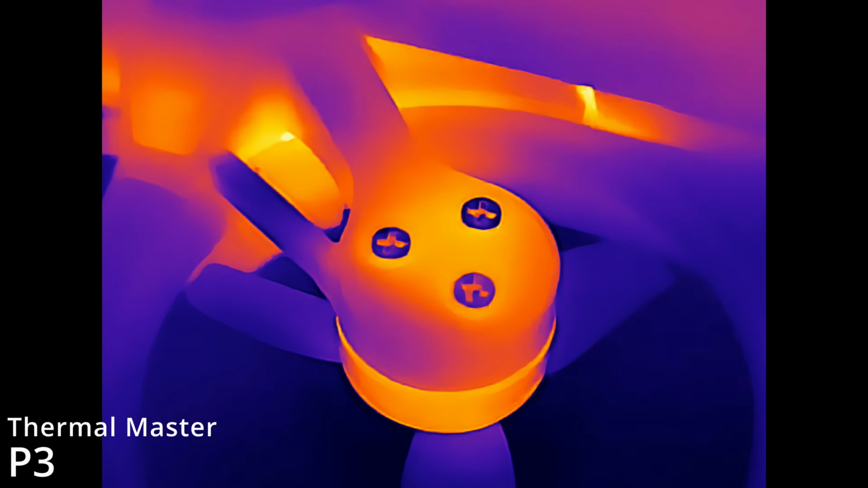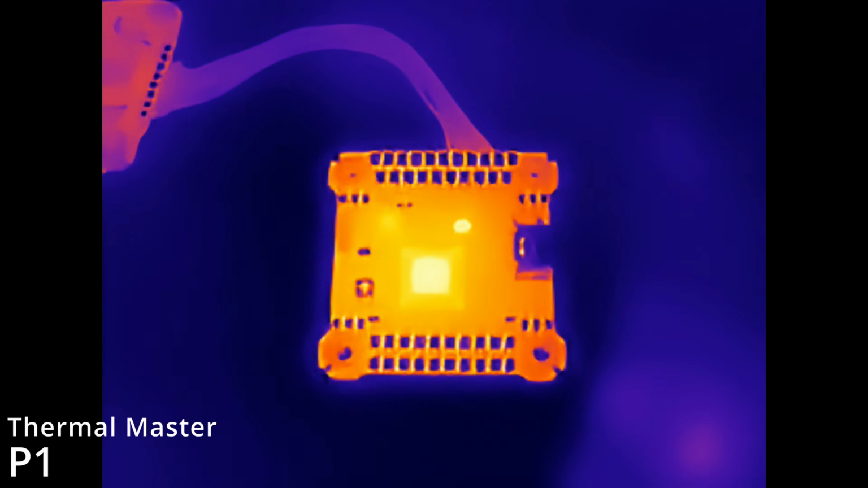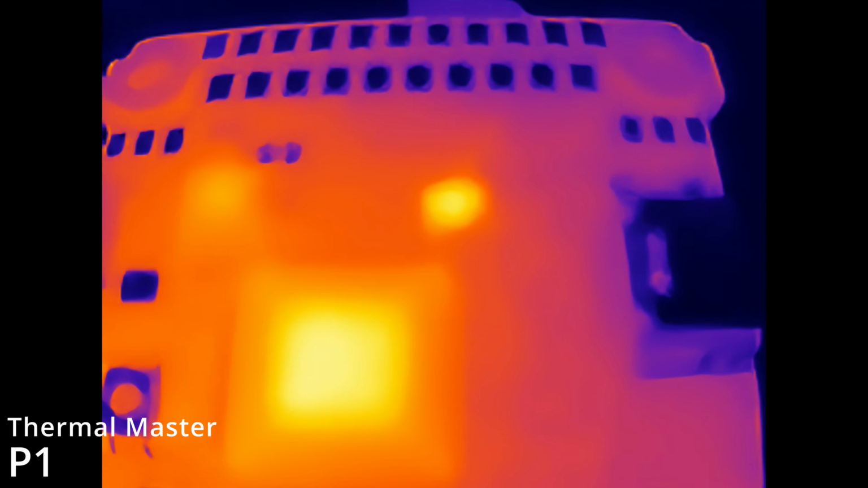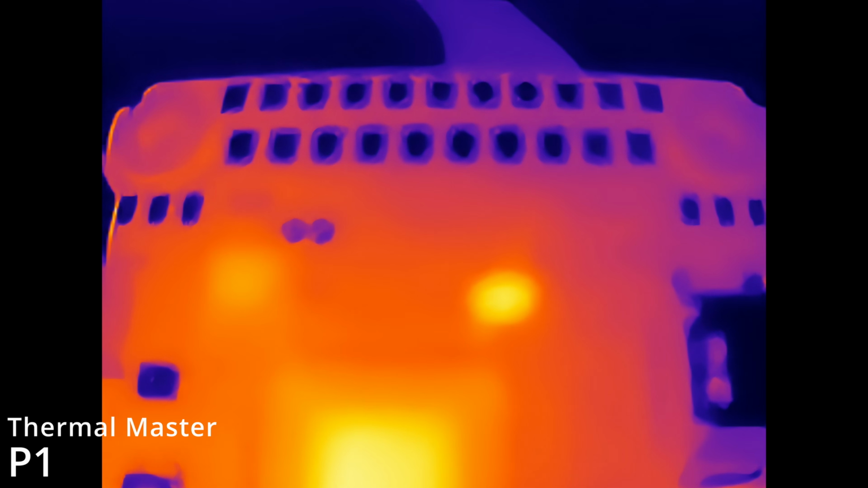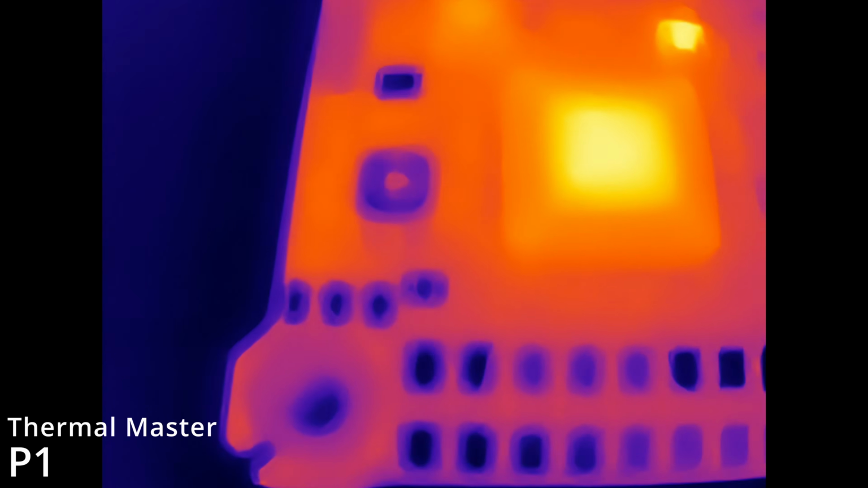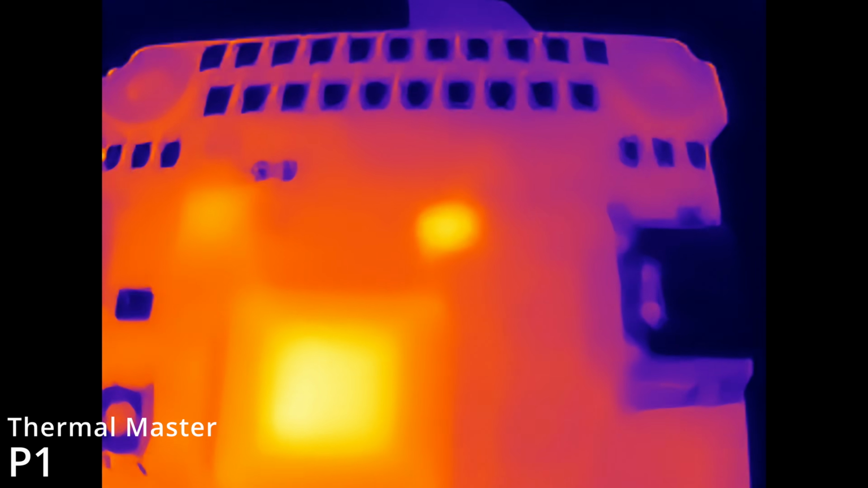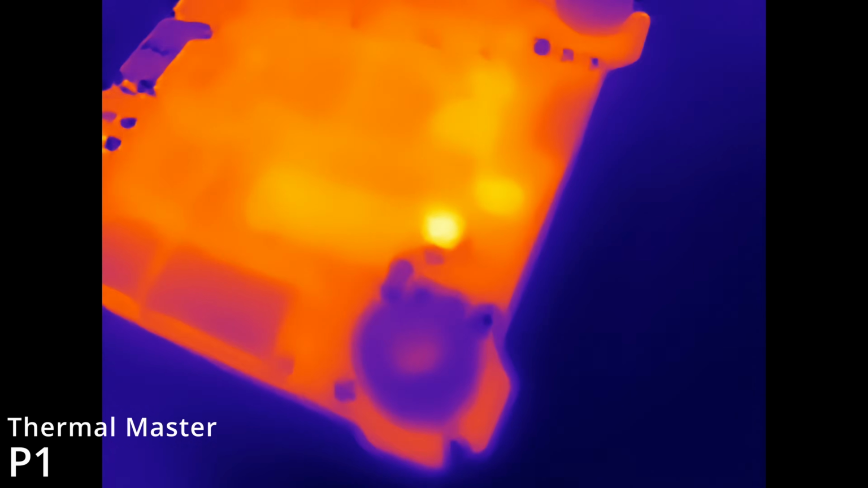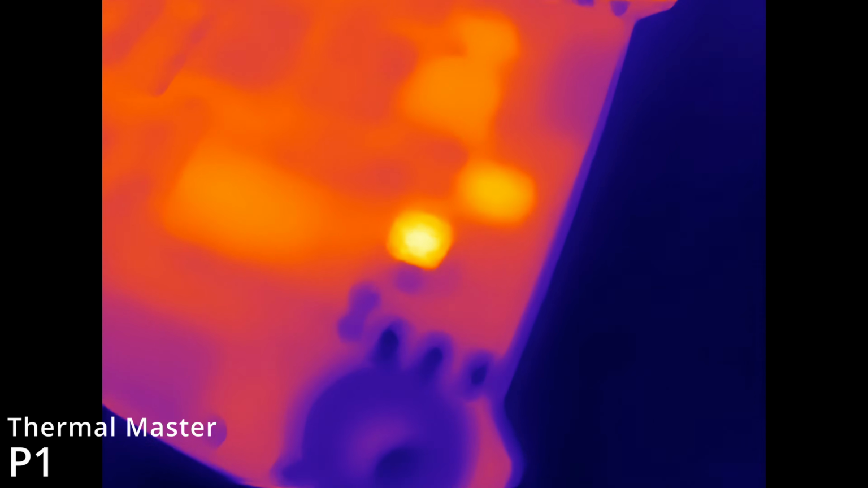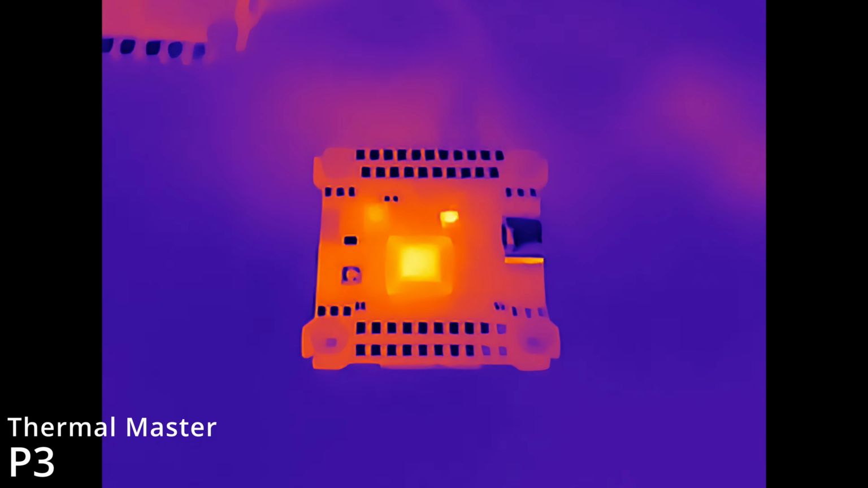Looking at this PCB with the P1, it's the same situation again. When we get in close, you then lose the ability to see those individual components, although you could still use this to identify hotspots. It's just you're not able to see the individual details. We can see there's a hot component there. On this side of the board, you can see that there's another hot one down there. So you absolutely could use it, but what it doesn't do is give you the clarity of this, the P3.